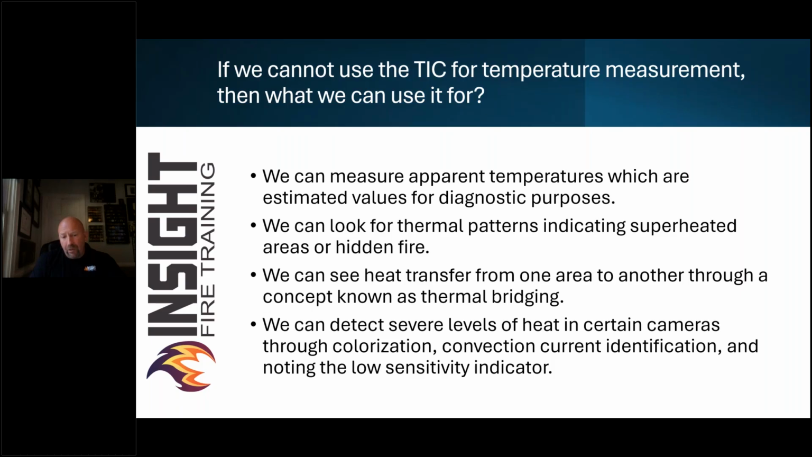Remember this if you're trying to identify those concepts. Convection can lead to direction, and colorization can provide information, because you may not always have convection currents. You have a door closed and have an unusual heat signature on that door. The door might be open, and when you open the door to the fire environment, you create a flow path, therefore heat transfer occurs, and you can literally read it and follow it right to the fire.